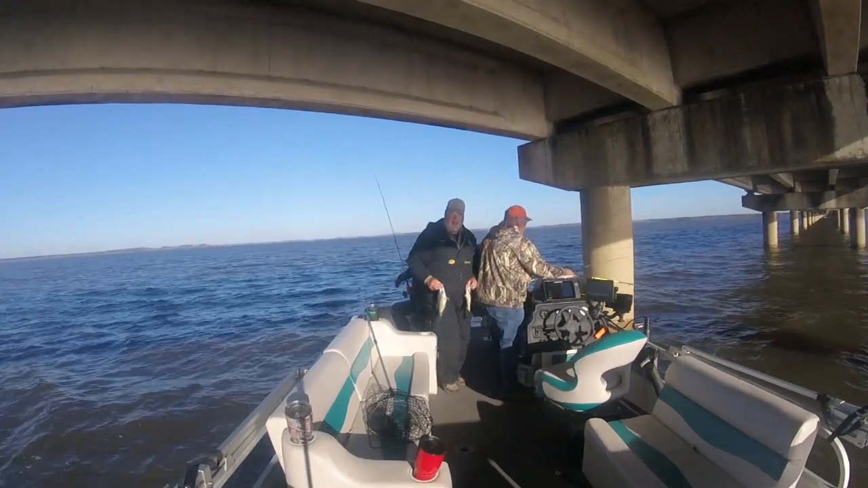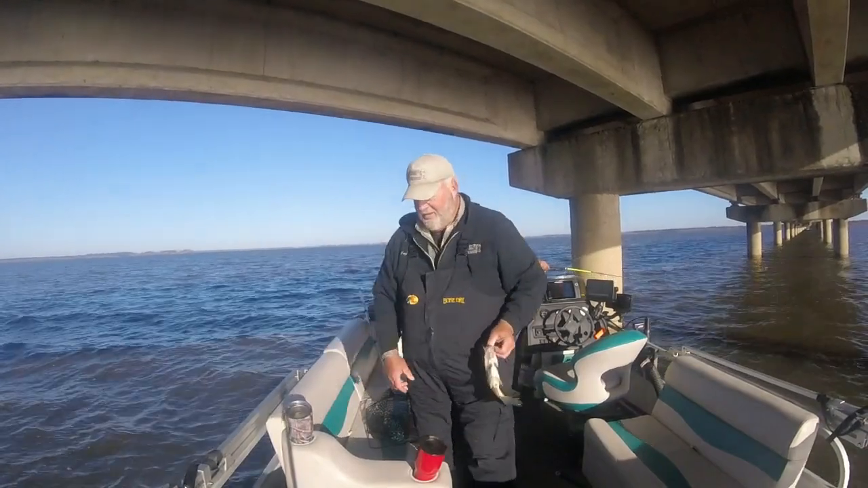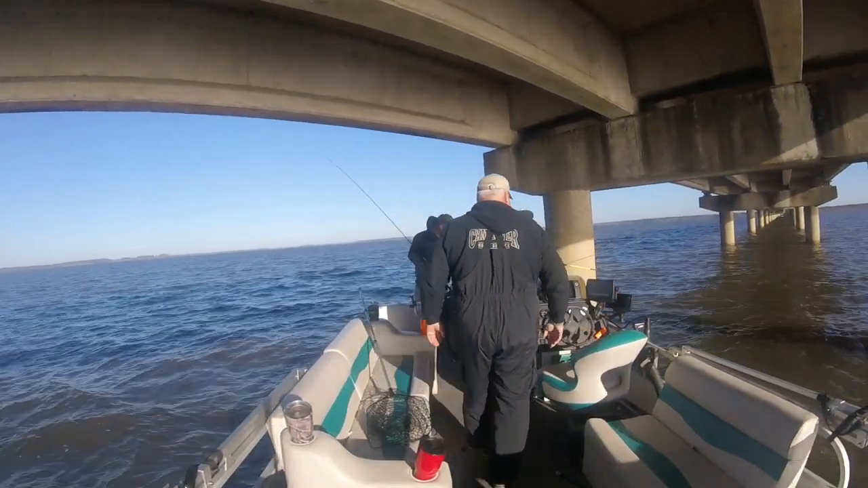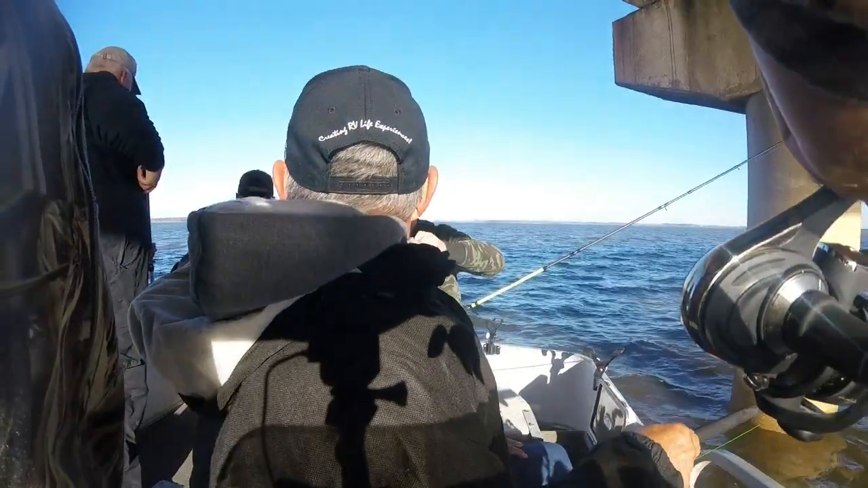You can see these are nice crappie. Most of these crappie we caught were black crappie, and they range anywhere from a solid pound to 1.75 pounds, maybe a little bit more.